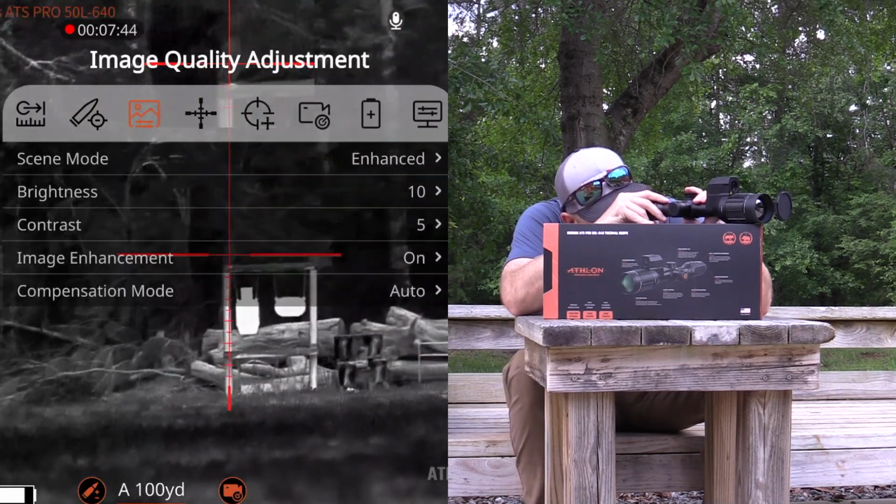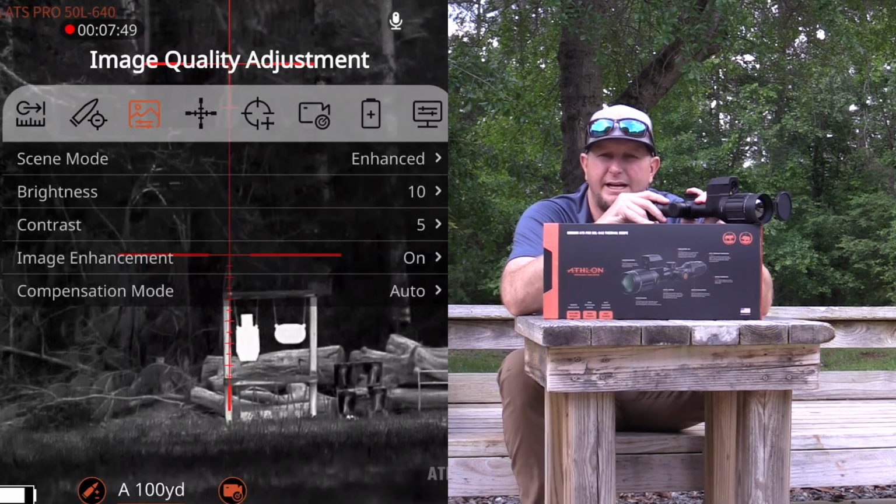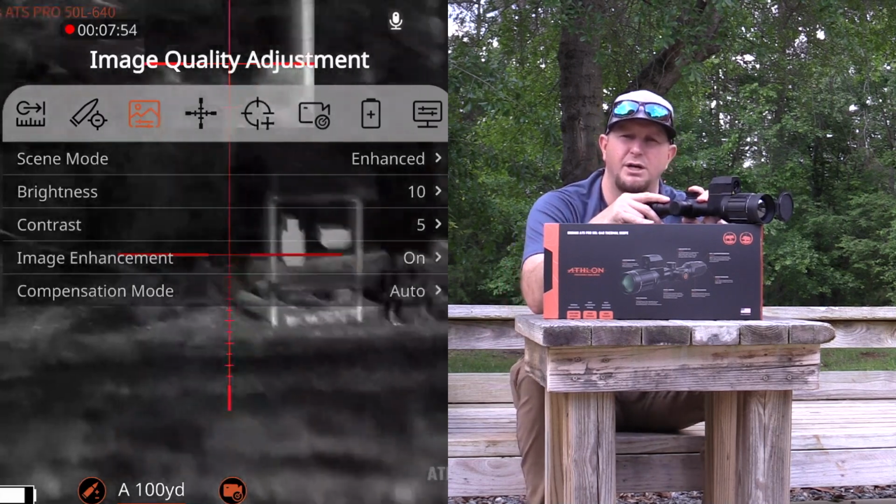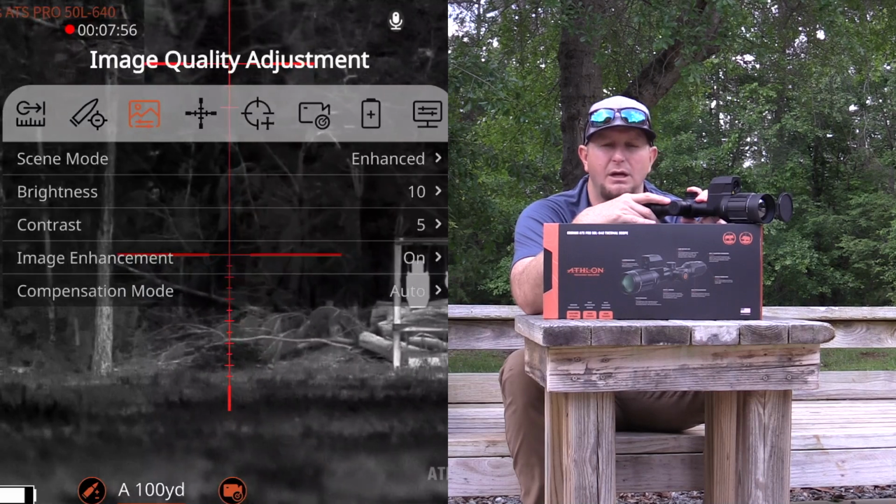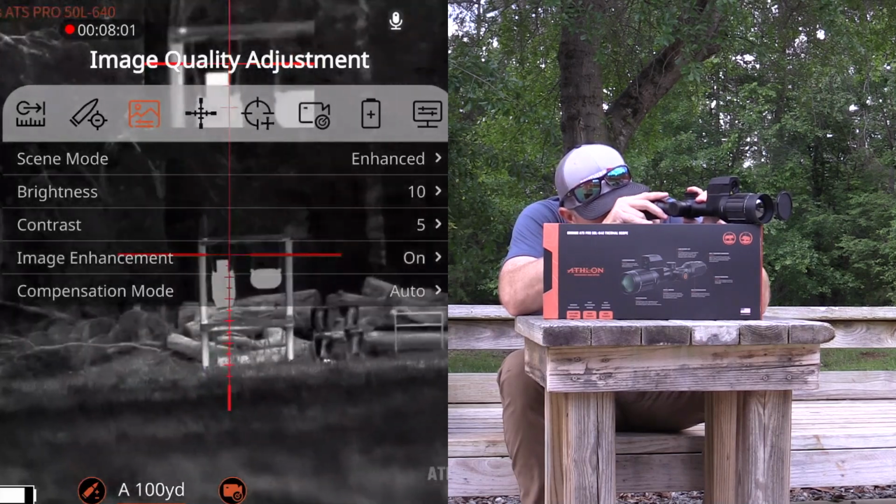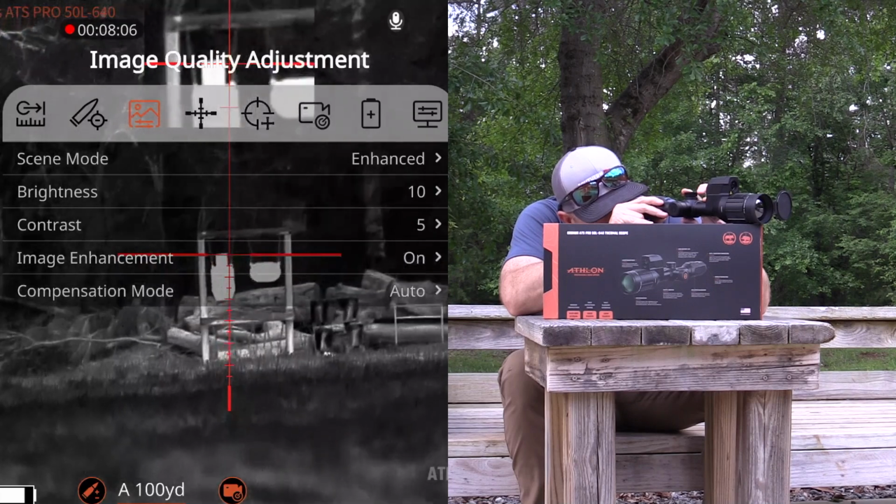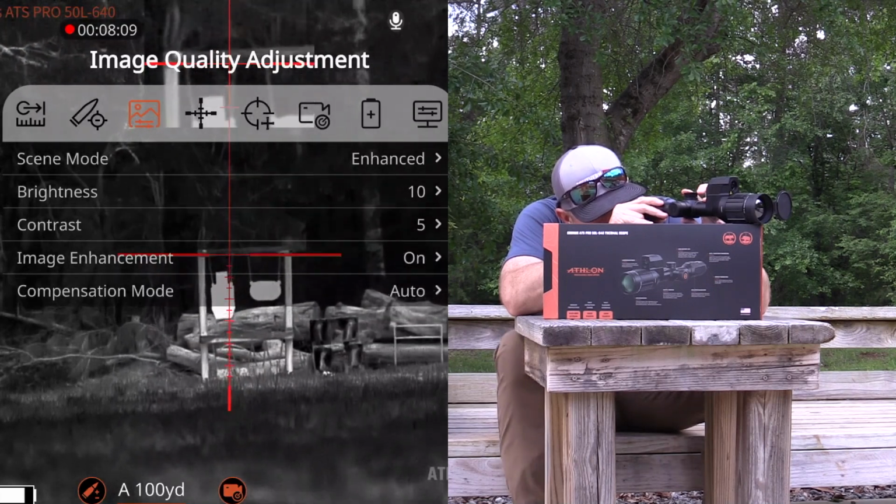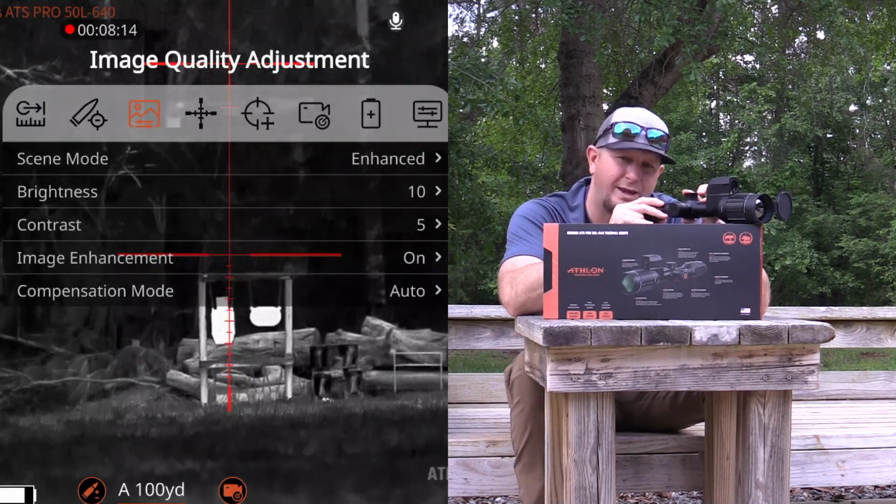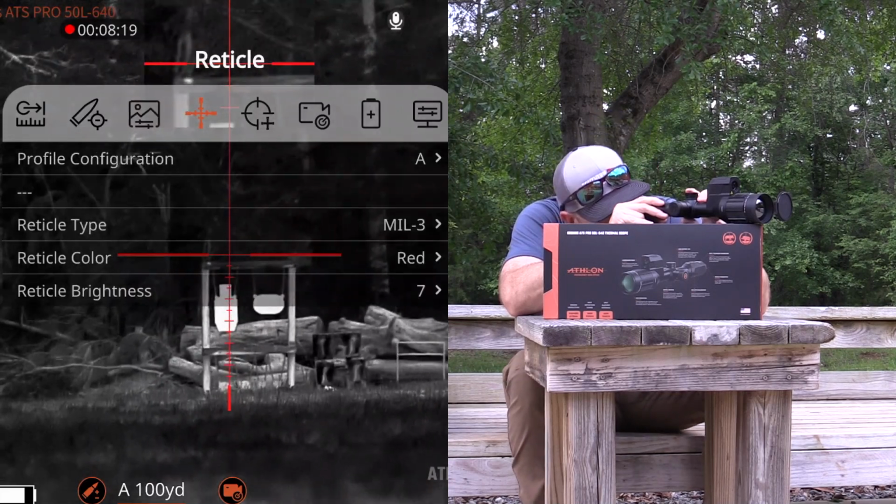This mode here is going to be your image quality adjustment. Basically, this is where you can go to your different settings and dial in exactly what is going to look best for your situation. For somebody who's hunting out in really wide open areas, your settings in this tab are going to be completely different than what my settings are going to be here where we're hunting really small fields in western North Carolina. You have contrast, image enhancement, compensation mode, brightness, and then the scene mode. All of those play a factor into the actual image quality that you're going to be getting back through this optic. The next is going to be your profile configuration.